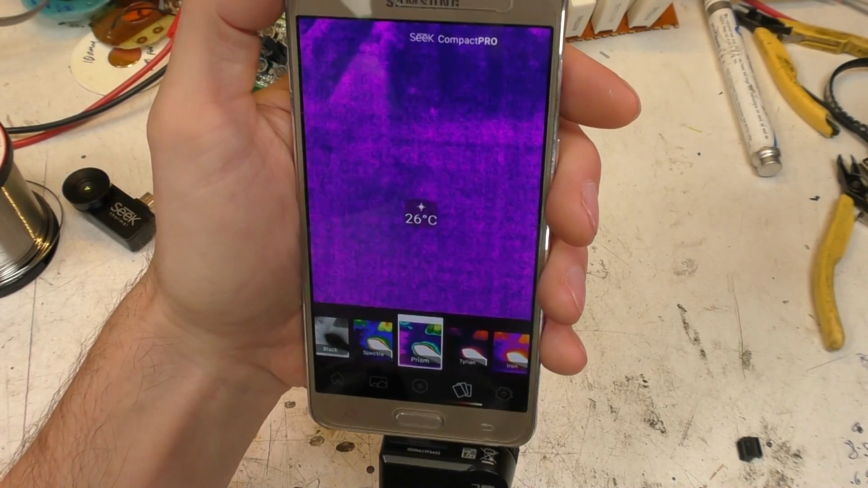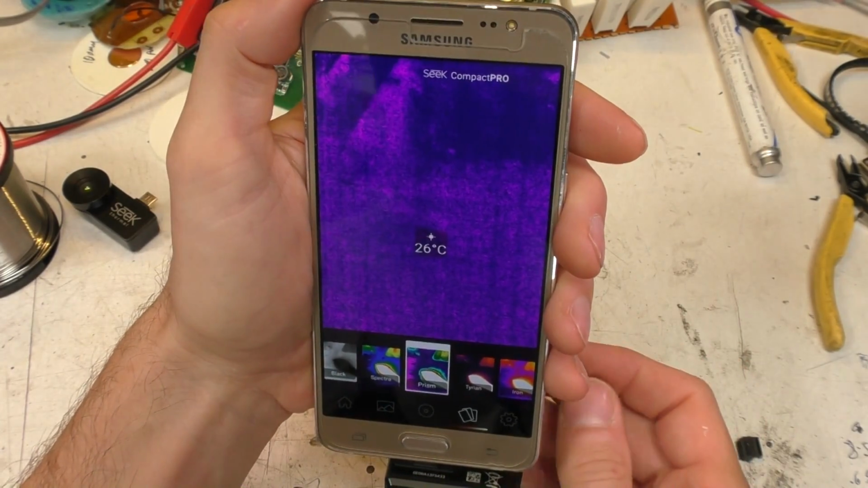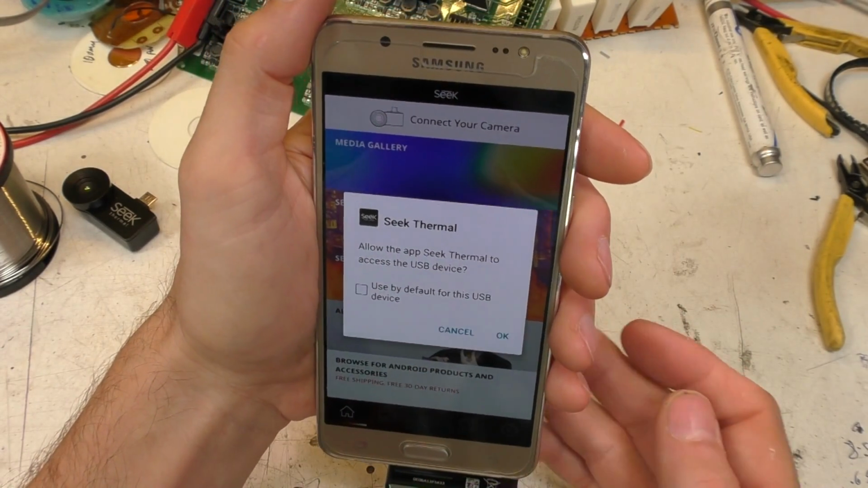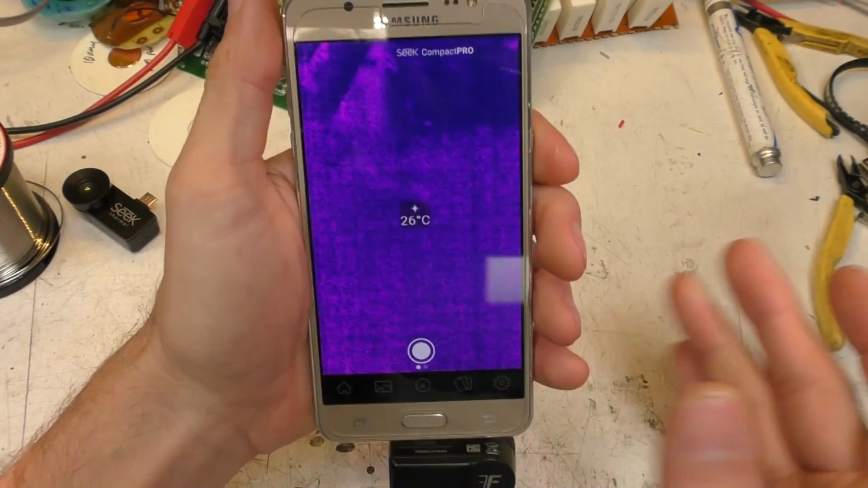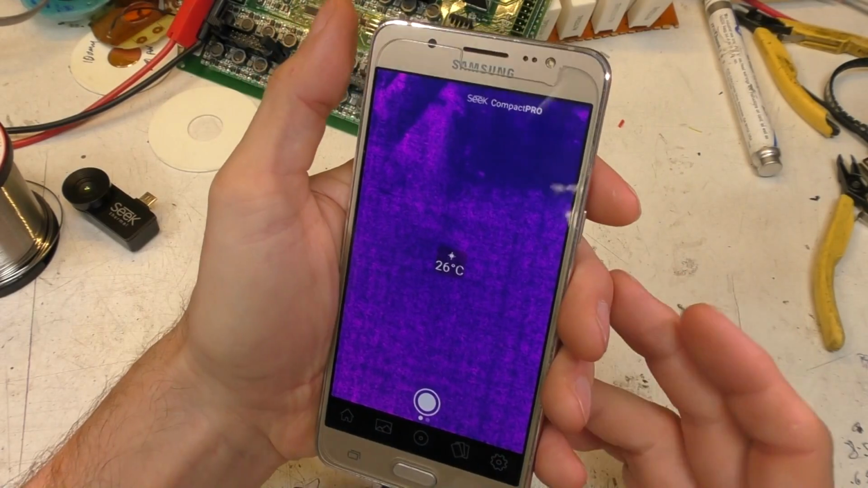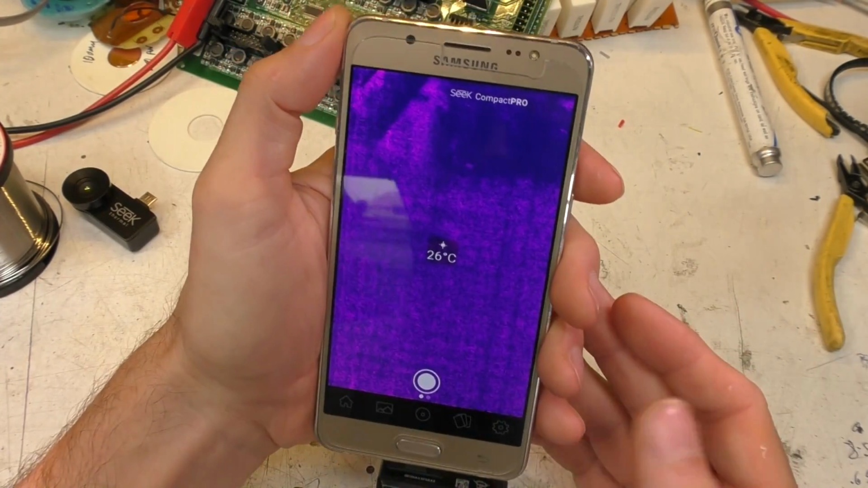This is by far the cheapest 320 by 240 thermal imager. It's $499. And it's crapped out again. And this crapping out could be my phone that's doing something weird. This is a Galaxy J5 2016, which is a modern phone, but it's not super powerful.